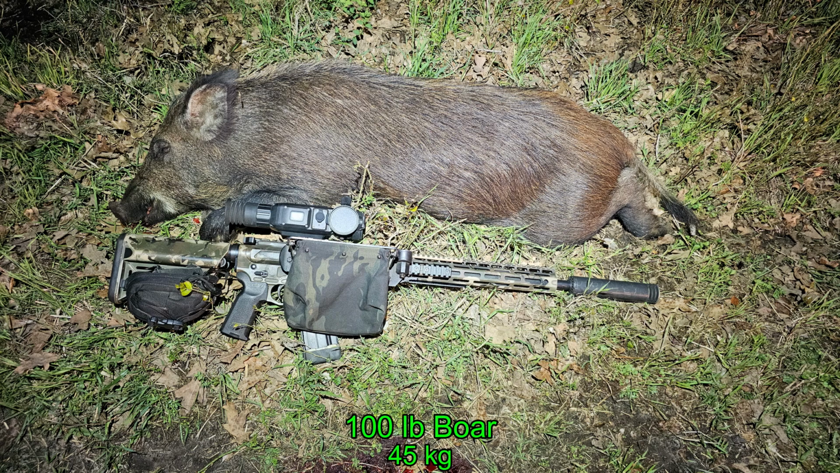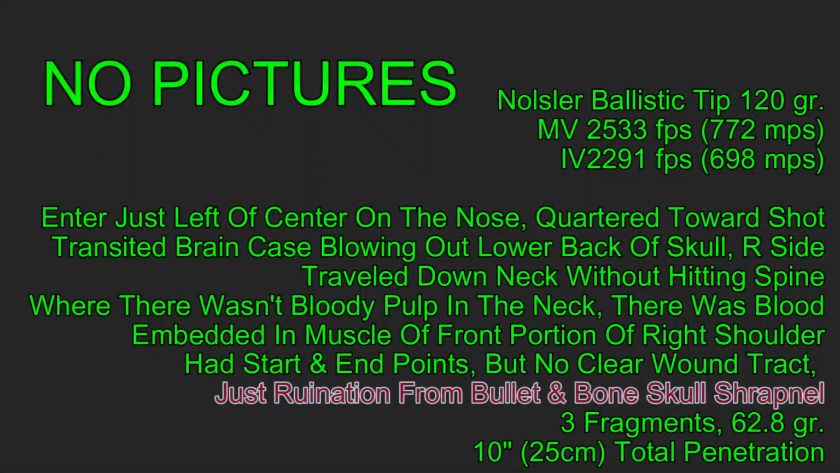The little boar came in at 100 pounds, and I never saw the rest of the hogs, which disappeared somewhere behind the trees off to the right. I had intended to do a full carpe analysis necropsy, but that did not work out. Things did not go as planned.